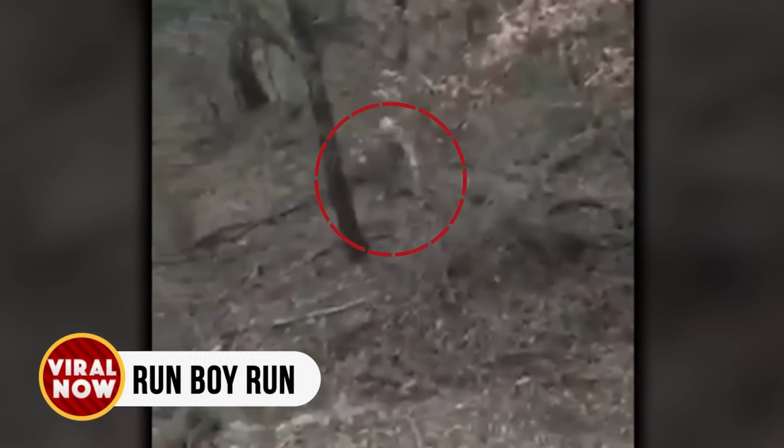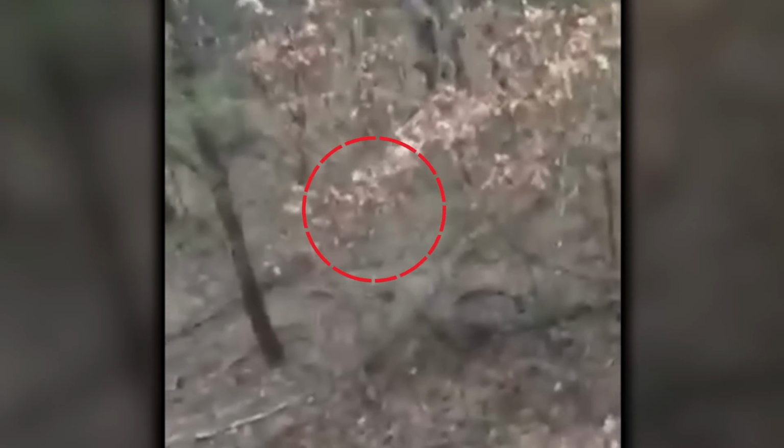Run, boy, run. A Texas resident captured a brief but terrifying moment when they heard noises coming from the trees. Got this thing, I don't know what it is. Suddenly, something charged at them, and the sheer terror in their voice was palpable. The audio suggests the person was young, making the encounter even more chilling. Whether it was a prank or a real-life rake, the fear in their voice is enough to convince anyone that this was a nightmare come to life.